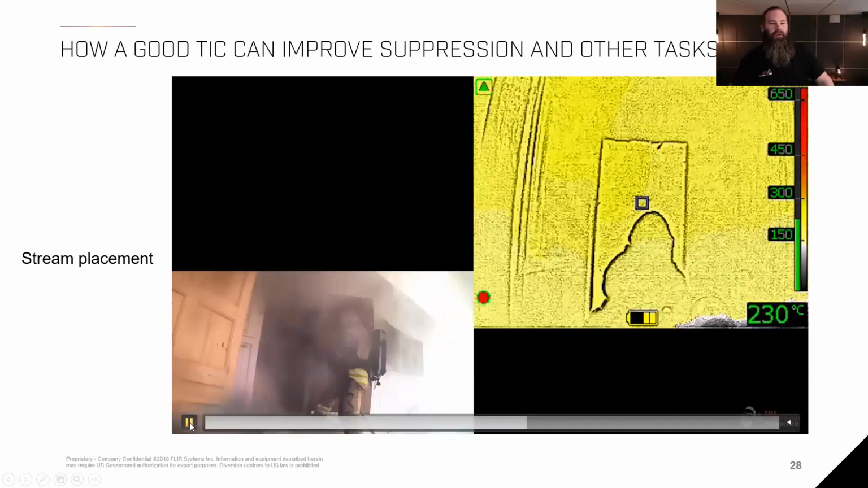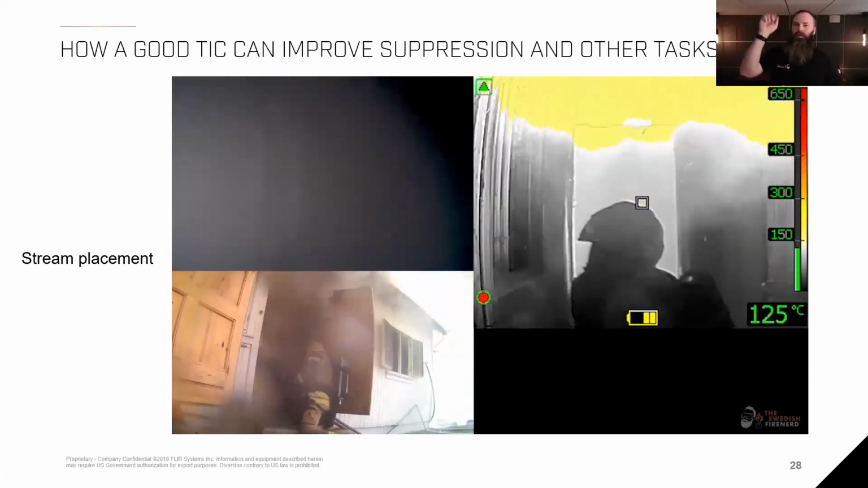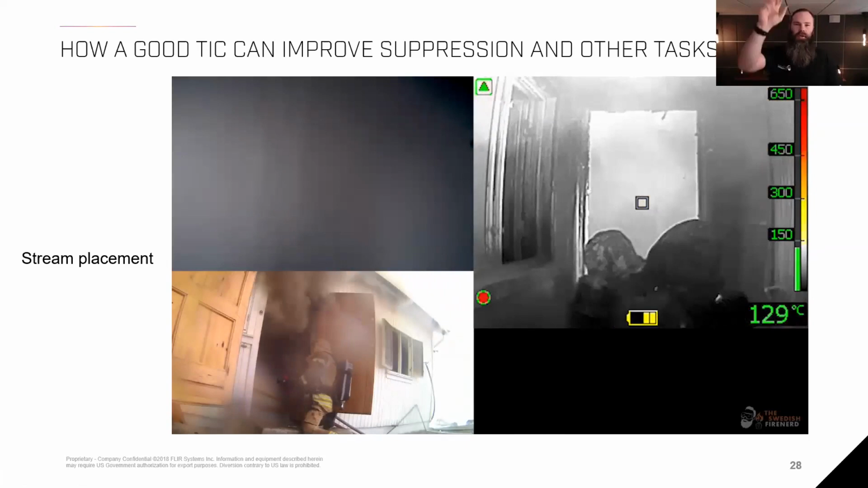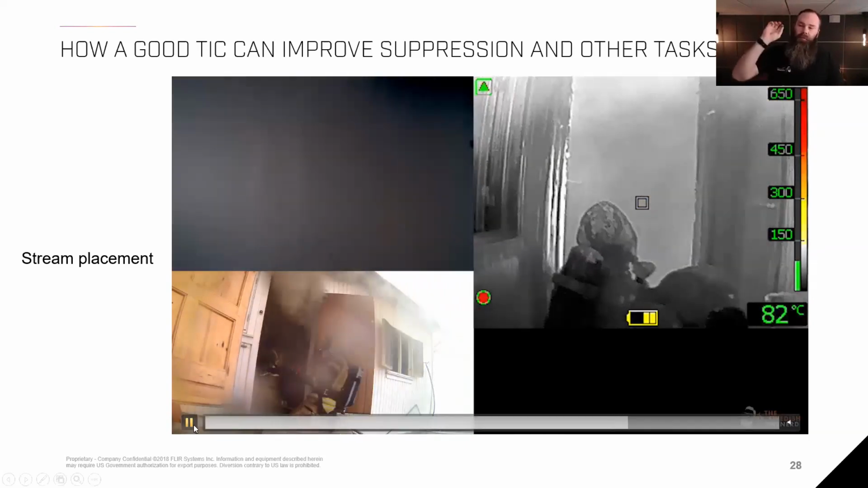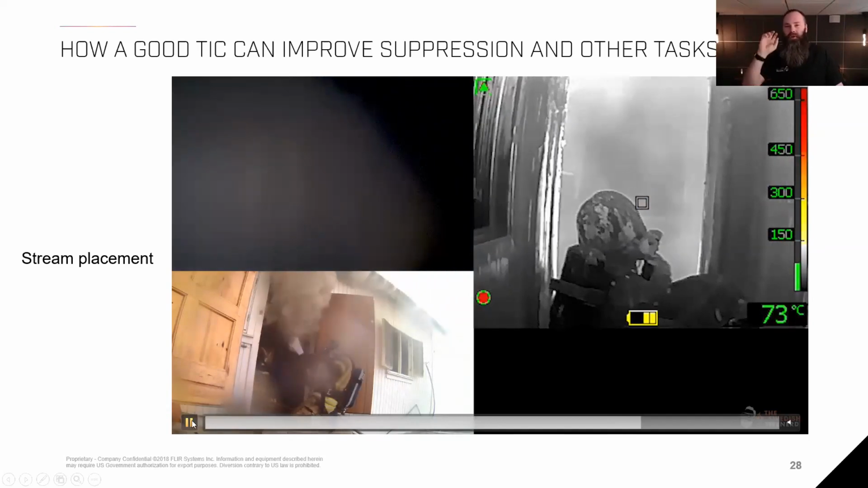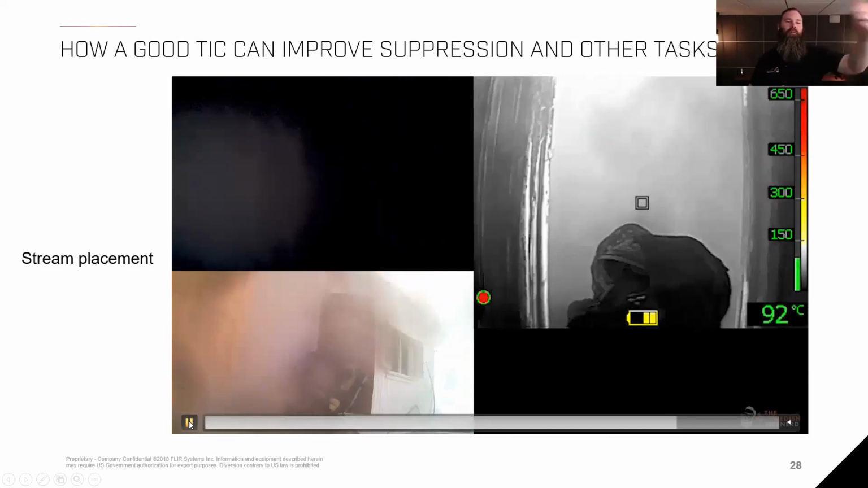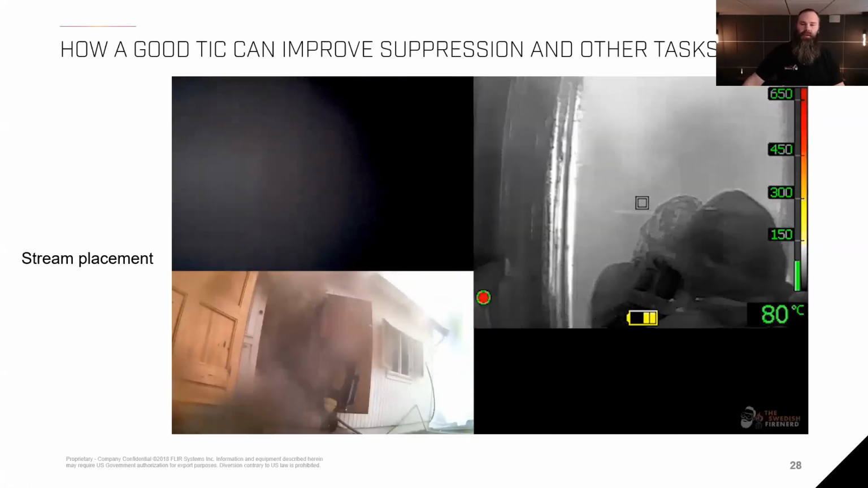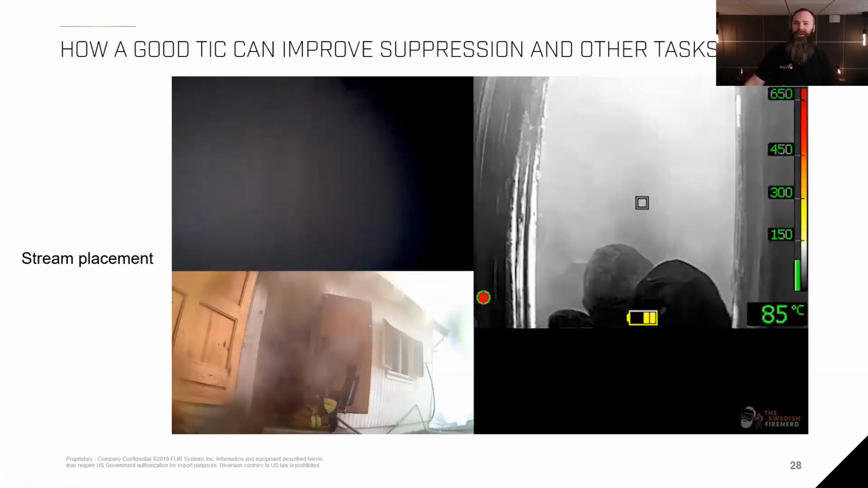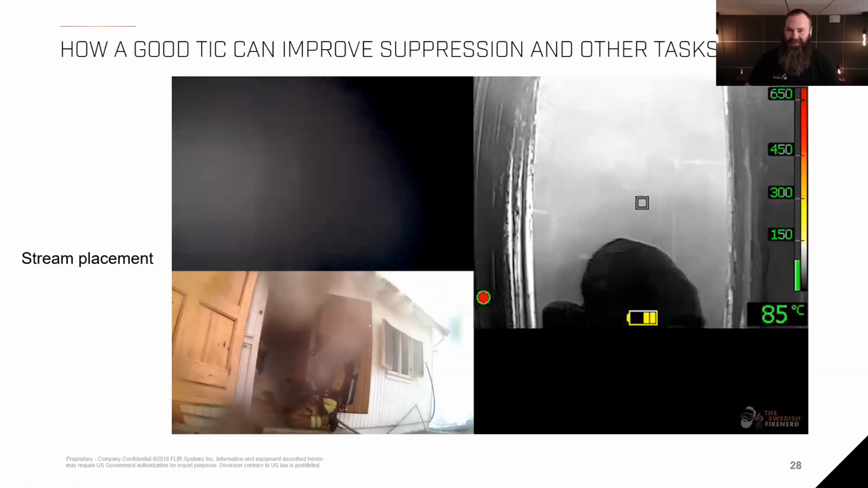But in terms of fire suppression, you can see I'm cooling and the fire comes back, and I'm cooling and the fire comes back. It's cooling and the heat comes back. And you know roughly when you need to start cooling and when you can advance. And as soon as you get into the fire compartment, you get a permanent improvement of the heat conditions. But again, like the camera on the left, when I try to capture that as an educator, it's useless. I can't see the stream. I can't see the effect of the stream.